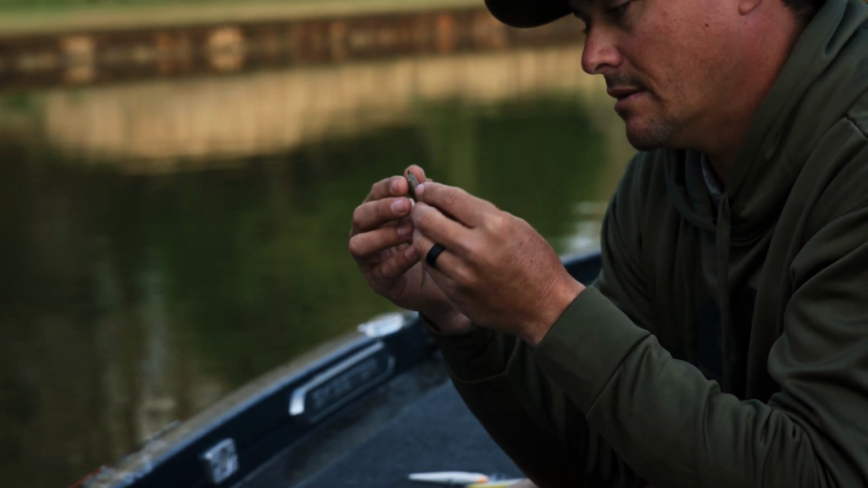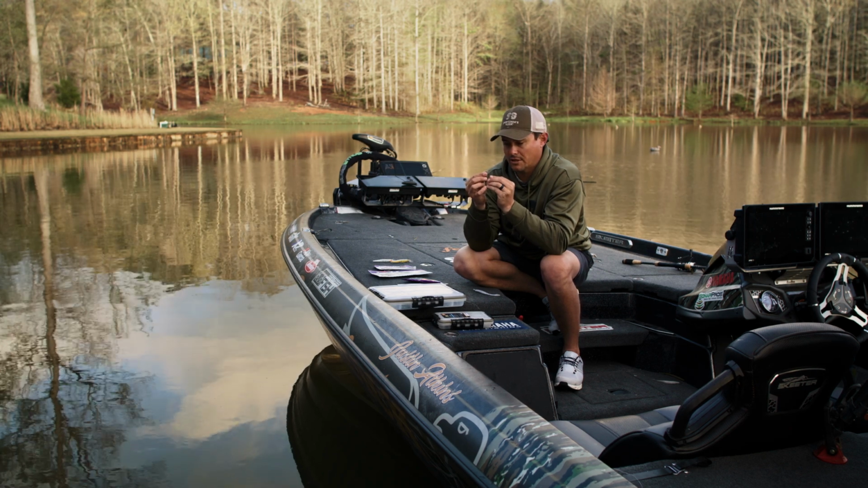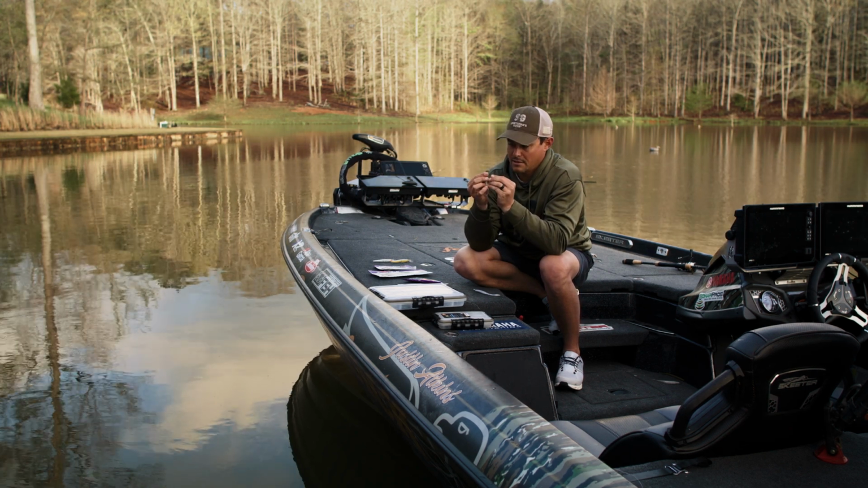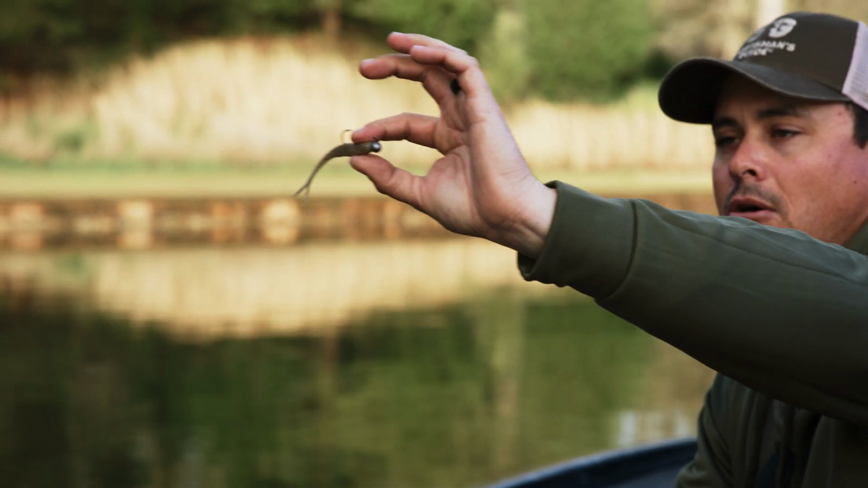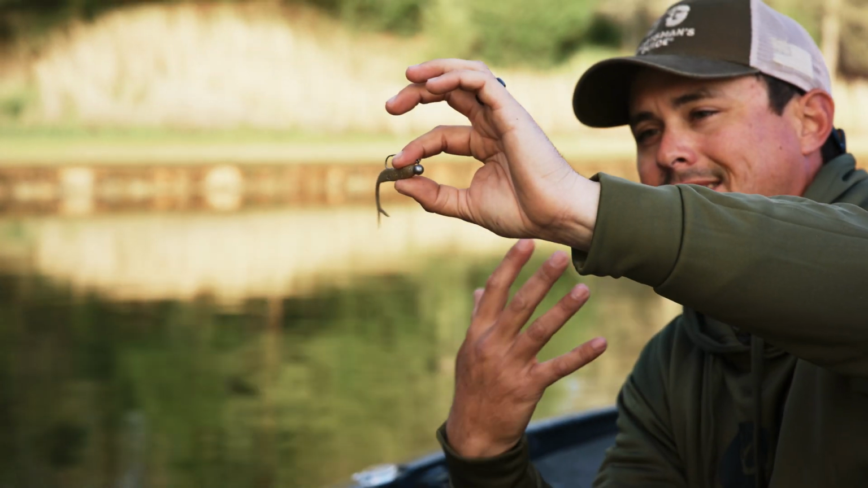You don't want the bait to be spiraling through the water column. When it's falling, you want it to have a very natural presentation. So once you get it on there, you're going to want to select a jig head. This one has a 2-aught in it. Like I said, it's an 1/8 ounce.